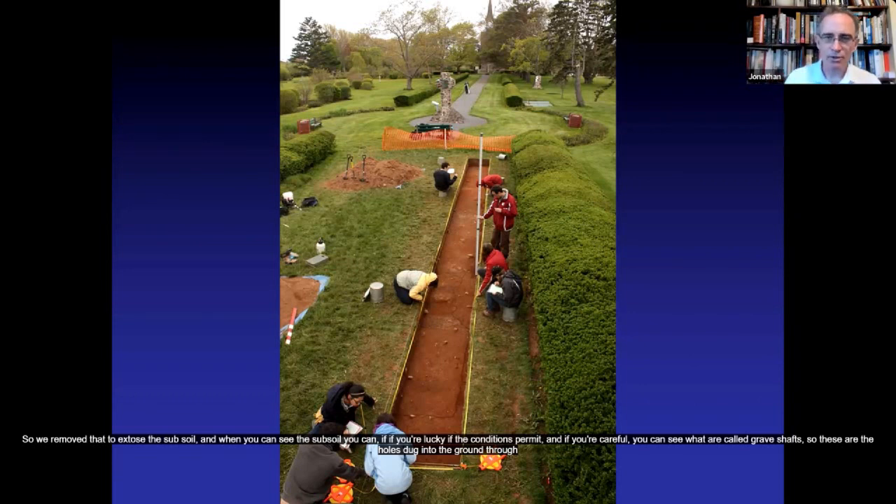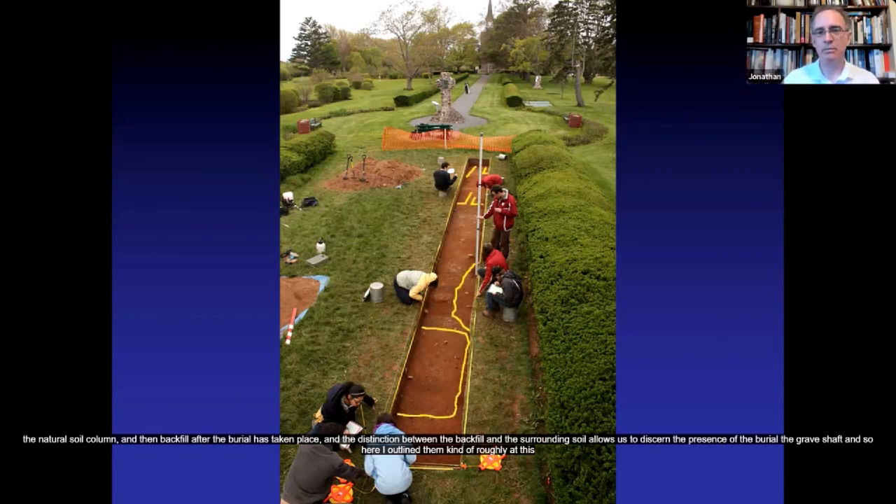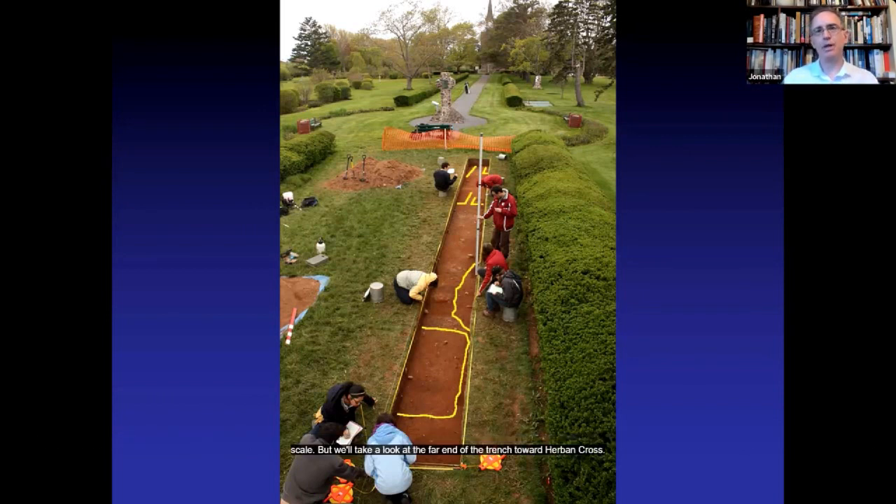And when you can see the subsoil, you can, if you're lucky, if the conditions permit, and if you're careful, you can see what are called grave shafts. So these are the holes dug into the ground through the natural soil column and then backfilled after the burial has taken place. And the distinction between the backfill and the surrounding soil allows us to discern the presence of the burial, the grave shaft. And so here I outline them kind of roughly at this scale, but we'll take a look at the far end of the trench toward Herman's Cross.